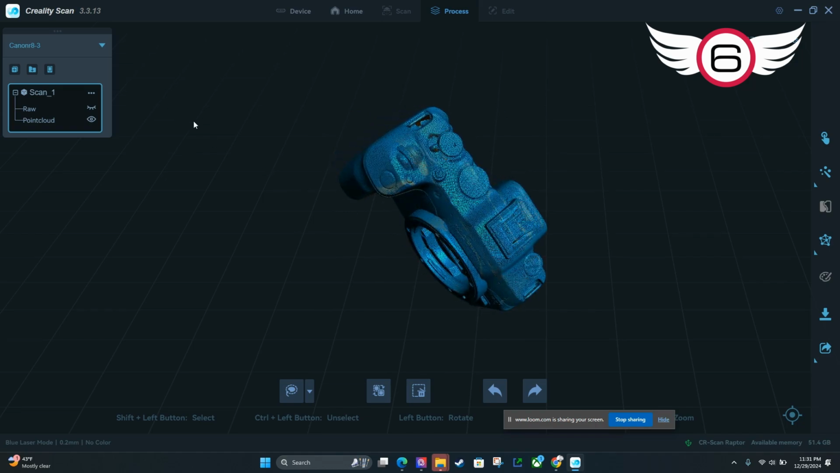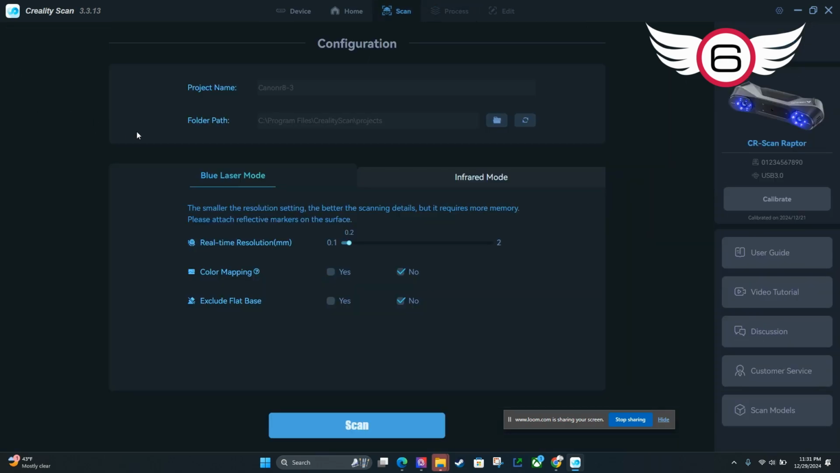All right, so the next thing we need to do is start a new scan for the bottom half of this. So I'm going to click on the new scan button up here in the top left, and it's going to bring me back to that configuration page. So if you mess up your laser resolution or whatever, don't worry about it. You can always do multiple scans, and you can always change the figure on this page. So this is set from what it was before.